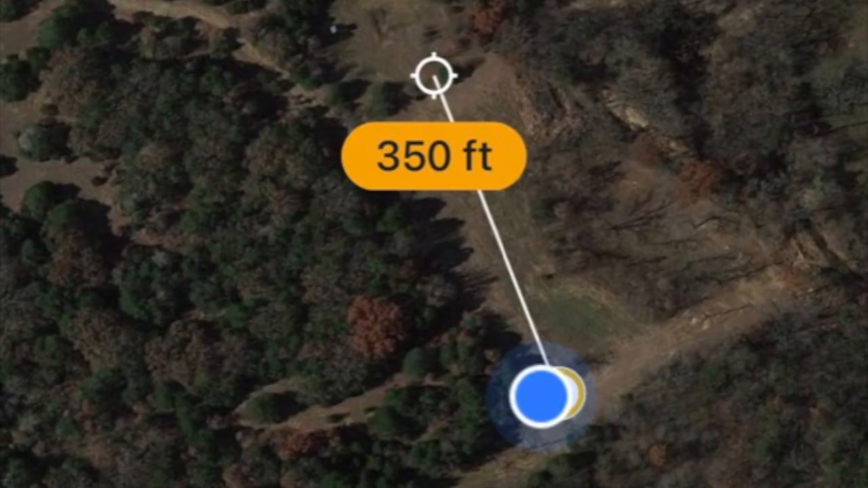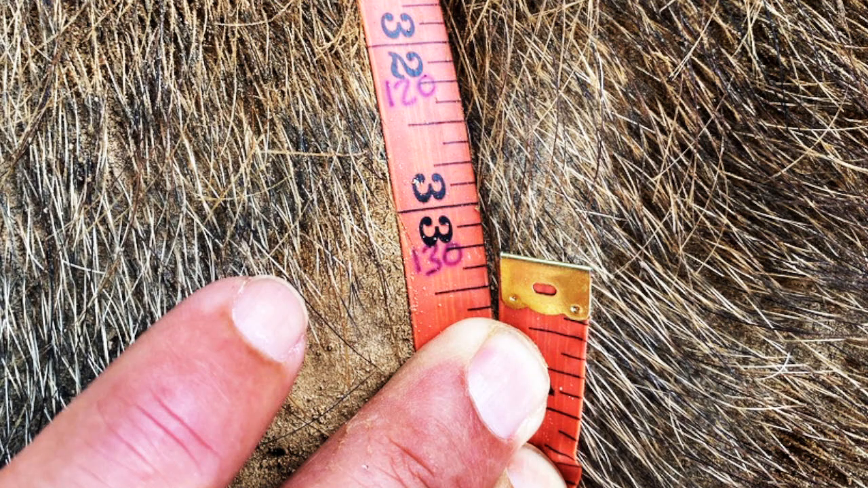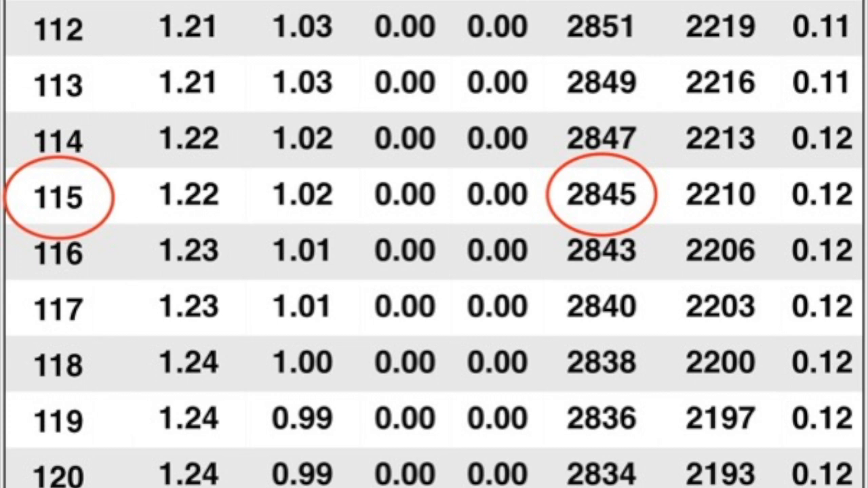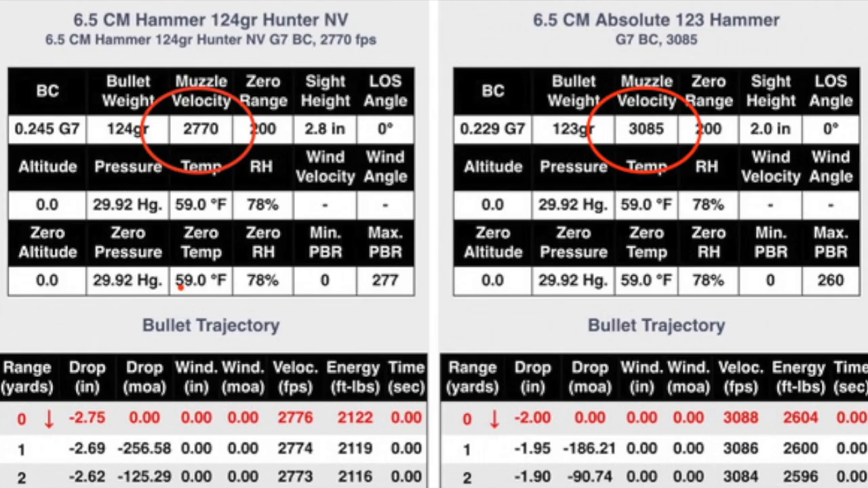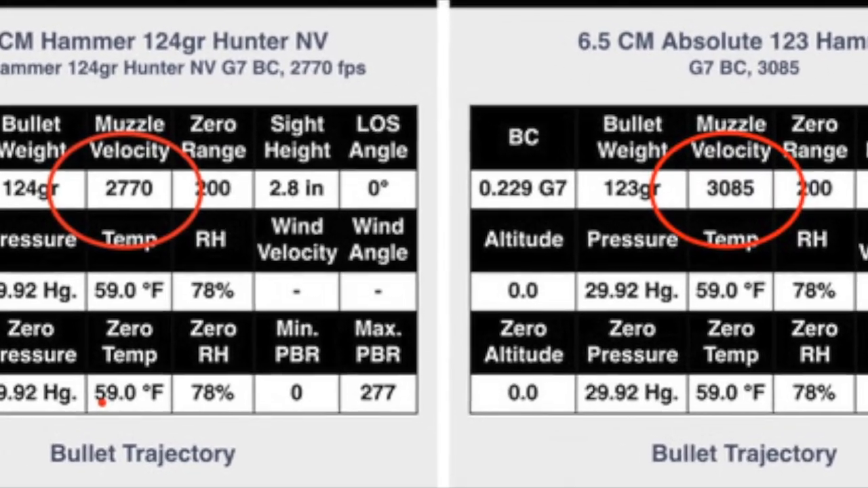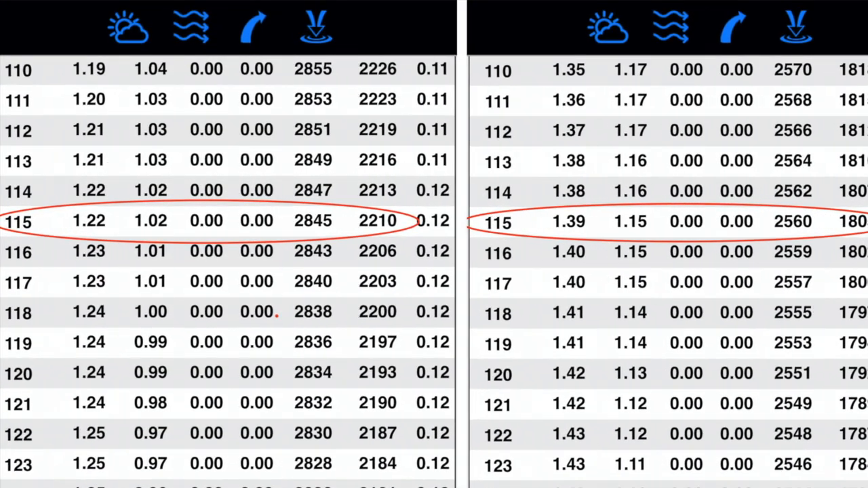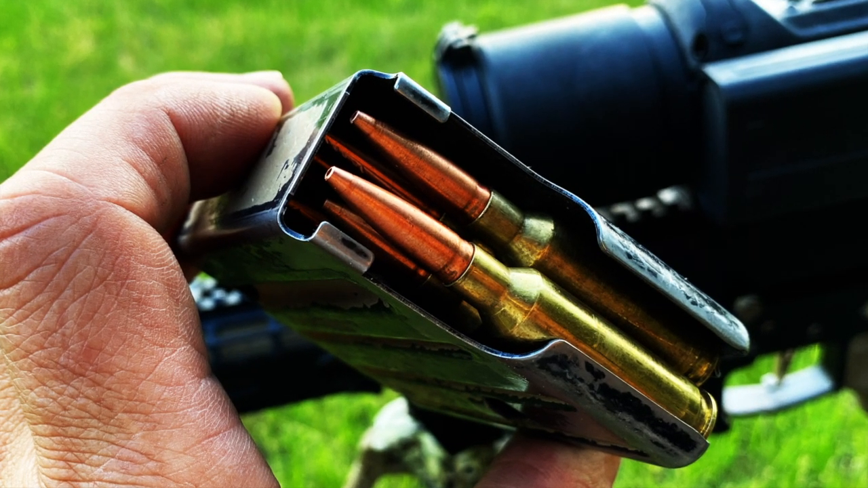At a distance of 115 yards, the Absolute 123 grain Hammer bullet impacted this 130-pound sow at 2,845 feet per second, delivering 2,210 foot-pounds of energy. Compared to the Hammer 124 grain bullet, the Absolute 123 grain Hammer bullet has an increased velocity of 315 feet per second at the muzzle, and at a distance of 115 yards equates to over 400 foot-pounds of energy. The Absolute 123 grain Hammers are definitely my new favorite bullet.